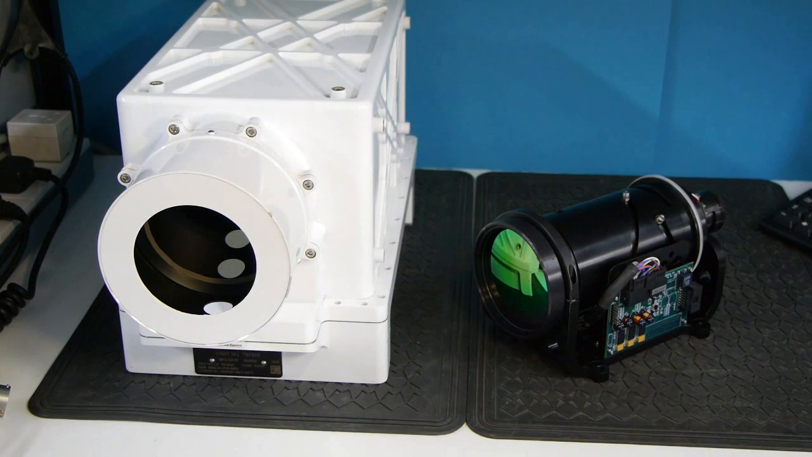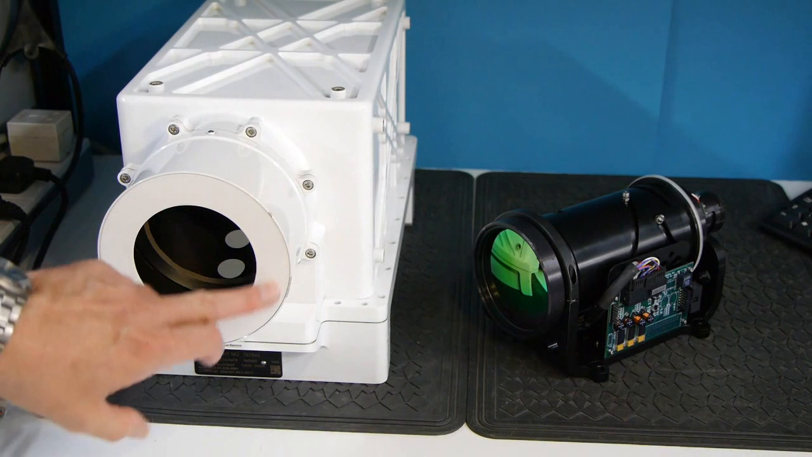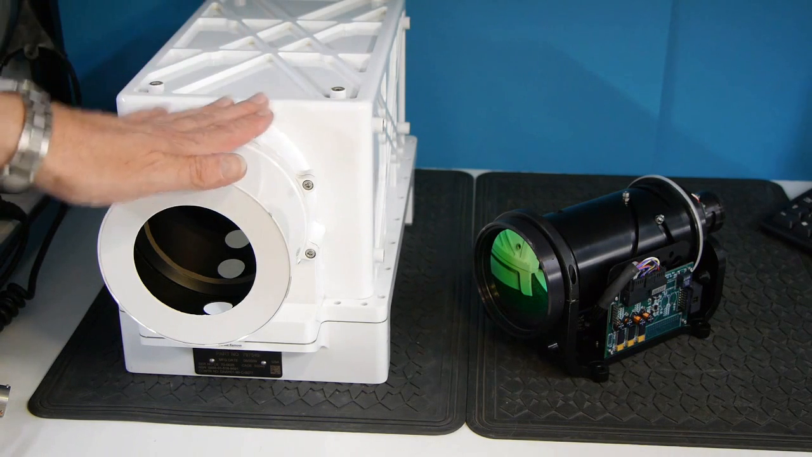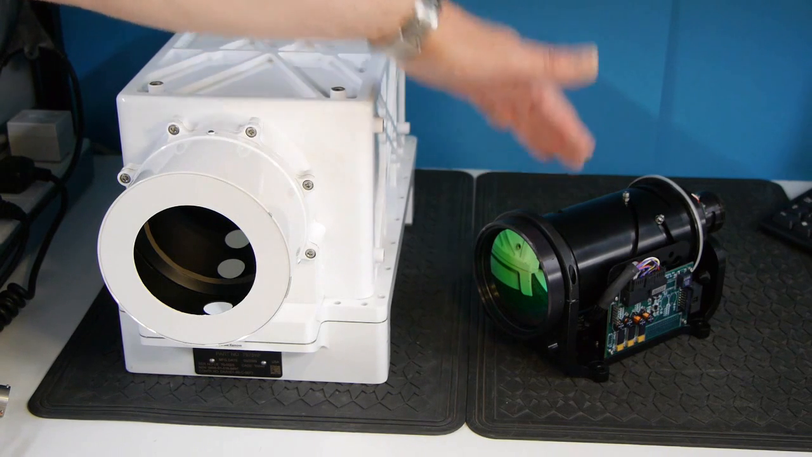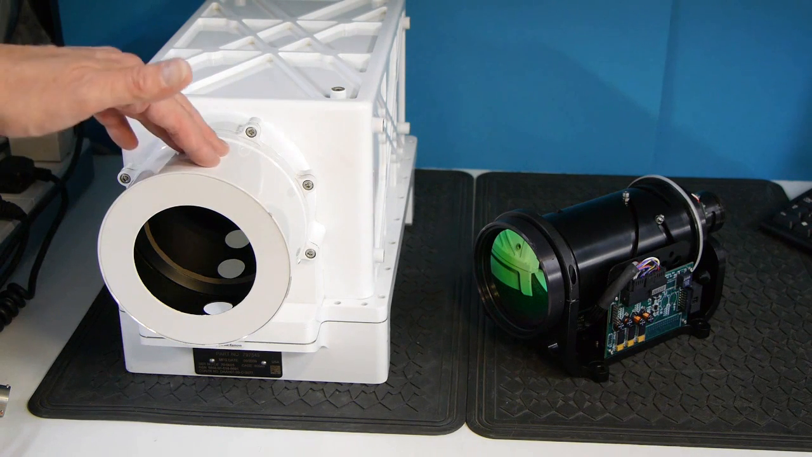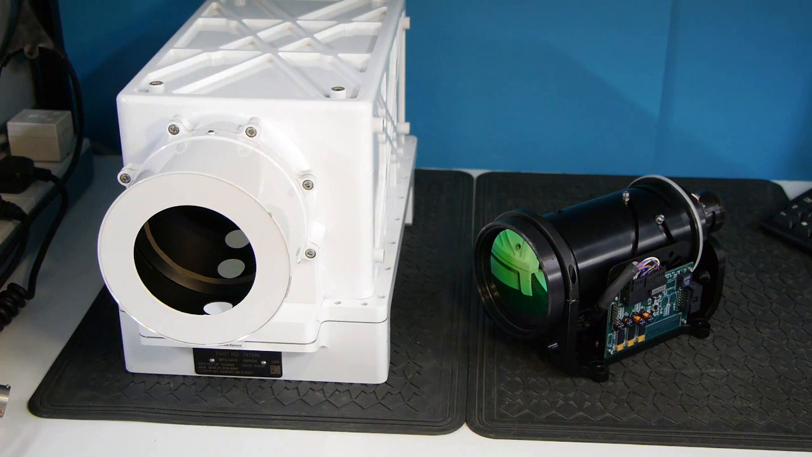Now I'm going to have to do some tests to prove this, but I suspect that the presence of this aperture ring on the front of the camera tells us that the application of this camera did not cater for use of the lens at its wide angle setting. I rather suspect that it was designed to be used for long-range telephoto purposes only. I'll do some more tests and see if I can find out.